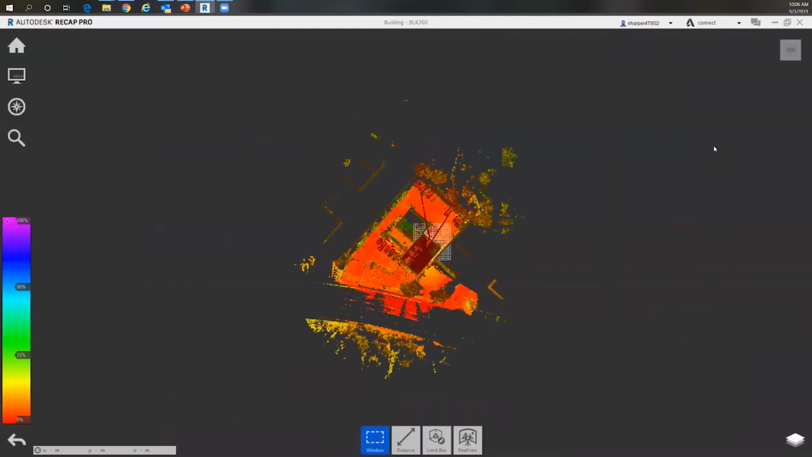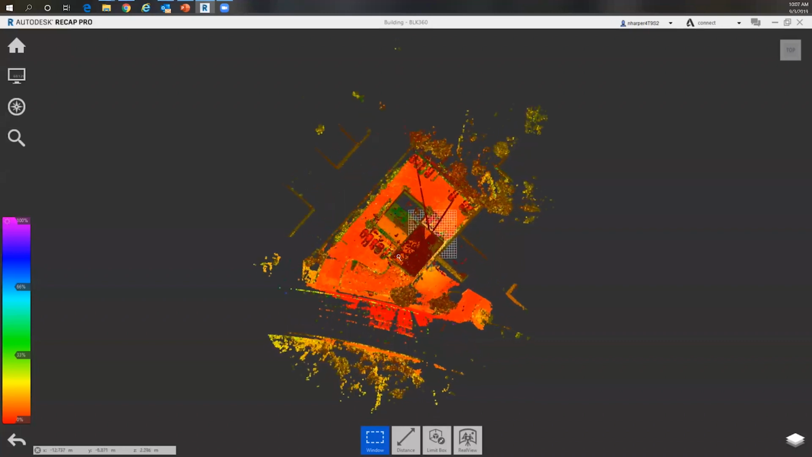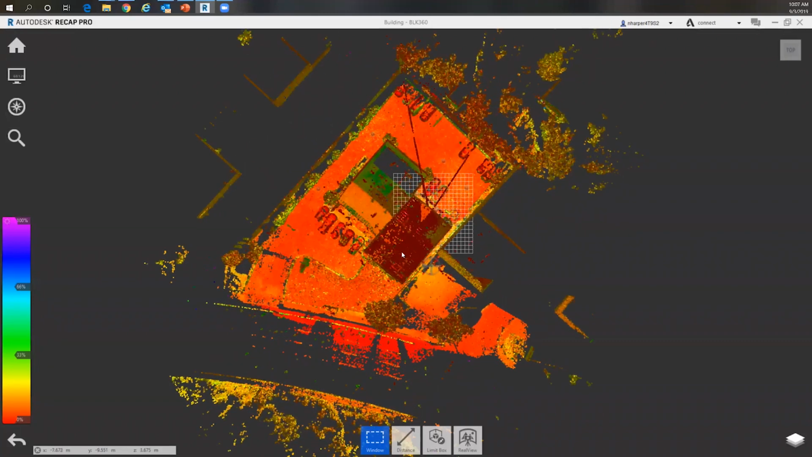So I am inside of Autodesk Recap Pro. This is the desktop version of that. Recap, if you're not familiar, this is the point cloud software on the Autodesk workflow side of things. This allows you to ingest all of your different point cloud formats, do some basic measurement, visualization, and cleanup of this point cloud data.